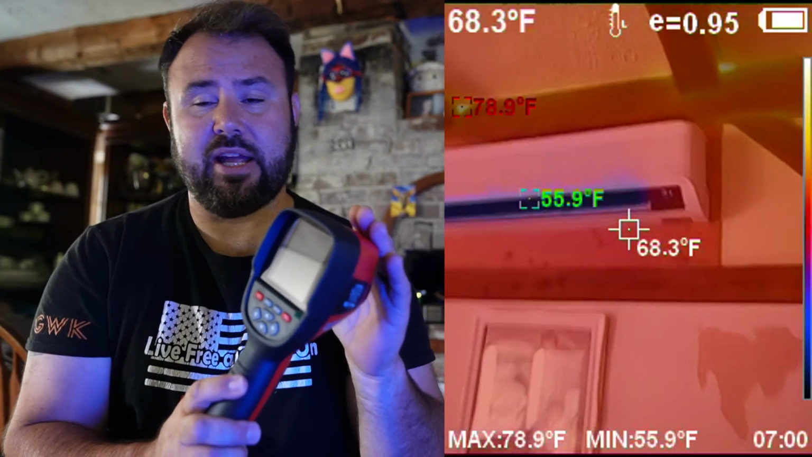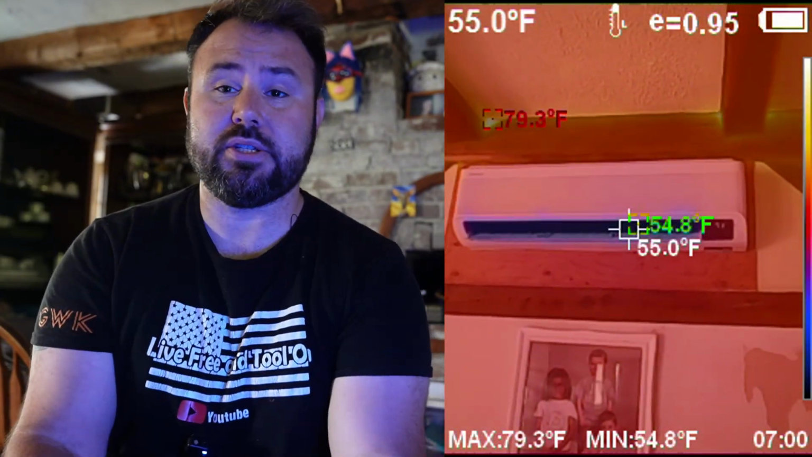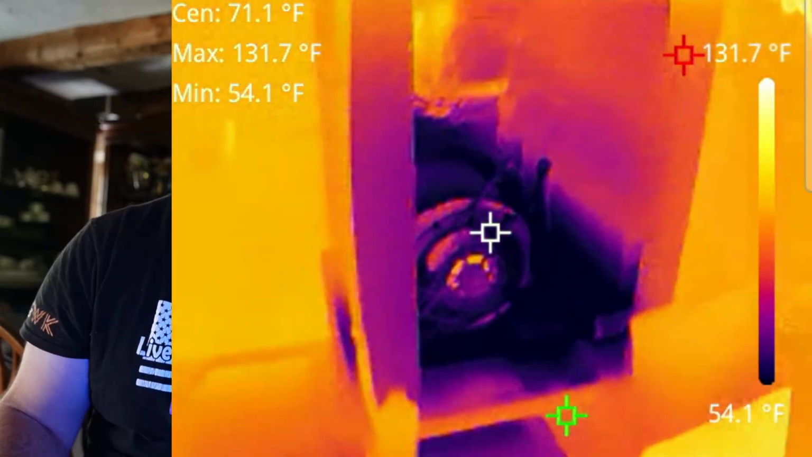Now, one of the things I like to utilize this for is HVAC, so you can tell what you're actually discharging outside. I am an HVAC tech. With that being said, it's really important to know your delta T's. It's really important to know what your motor temperatures are, what your coil temperatures are.